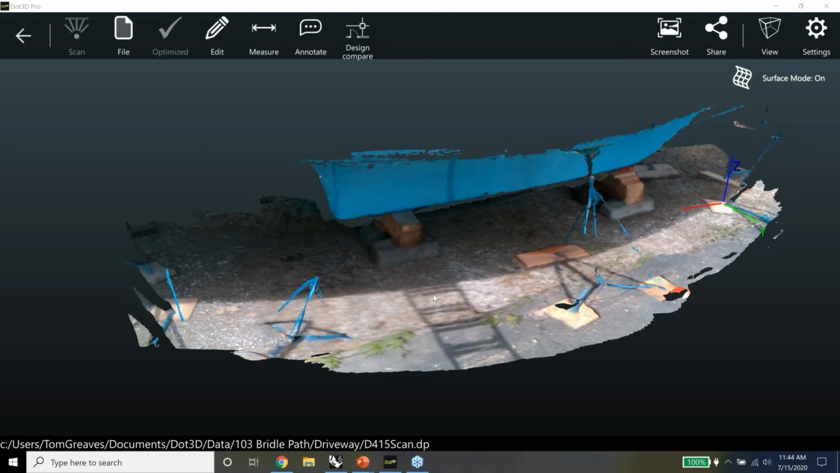And this is one of the unique advantages of Dot3D Pro, that you can get the answer in the field on the spot before you leave the site, and consequently avoid a rude surprise the next day. For example, finding out that you thought you captured something, but in fact you hadn't. Sure, definitely.